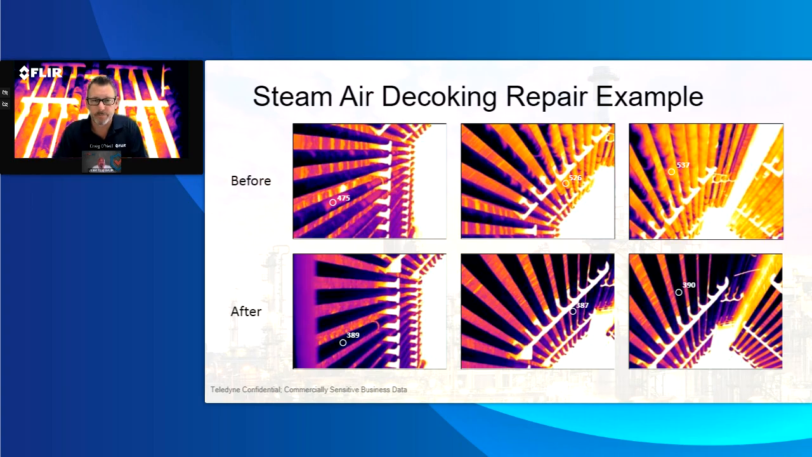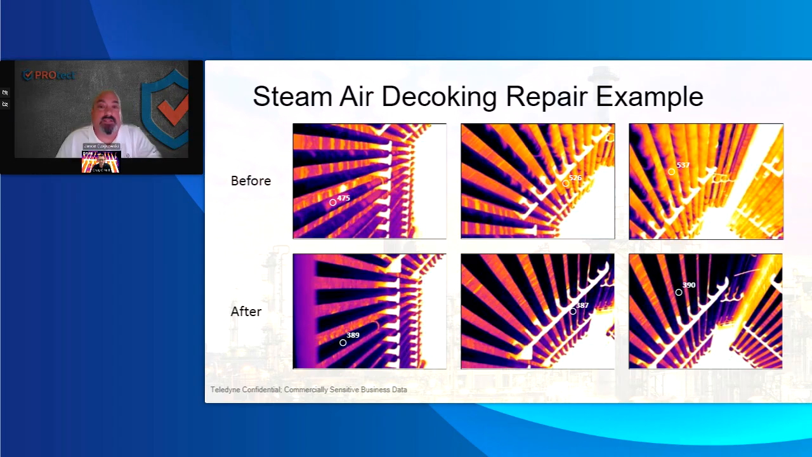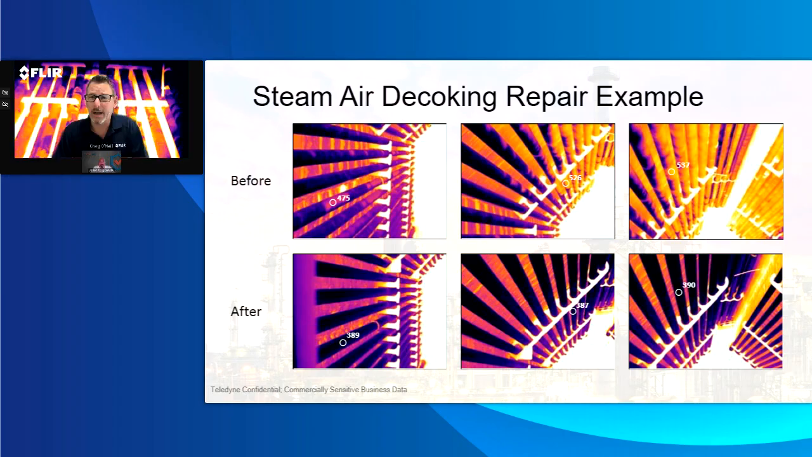Excellent. Yeah, definitely. We talked about this. That's an excellent representation of a good steam air decoking. You notice that the temperatures aren't all over the map like they were before. When you get something within 10, 15 degrees, you're on the money and you did it right. And again, not just for preventative maintenance or inspection, also for QA, to make sure the process works well, cameras can be really good.